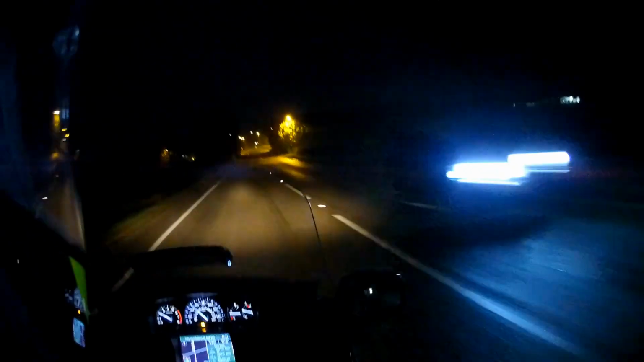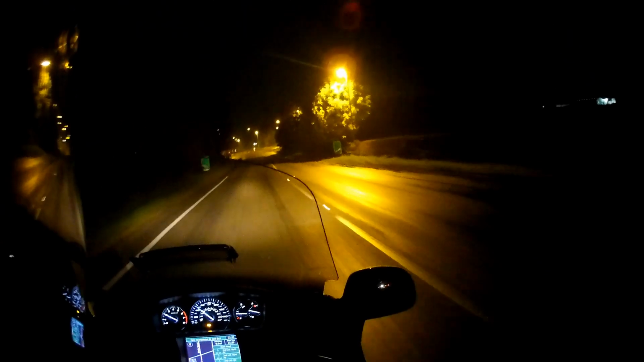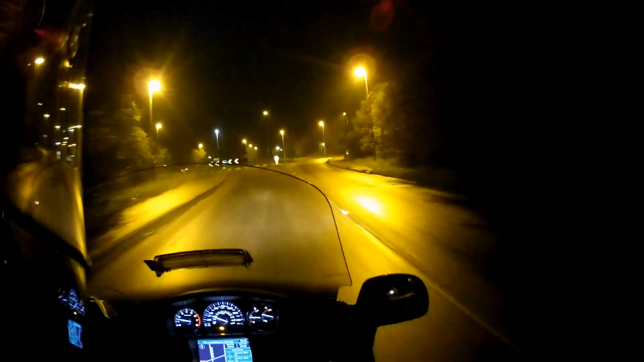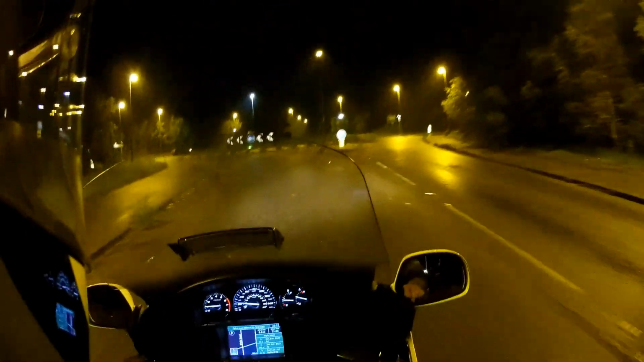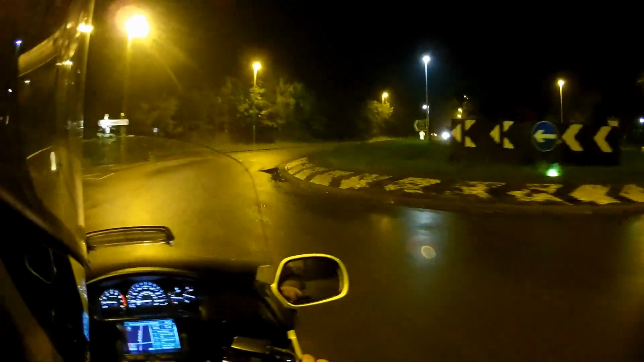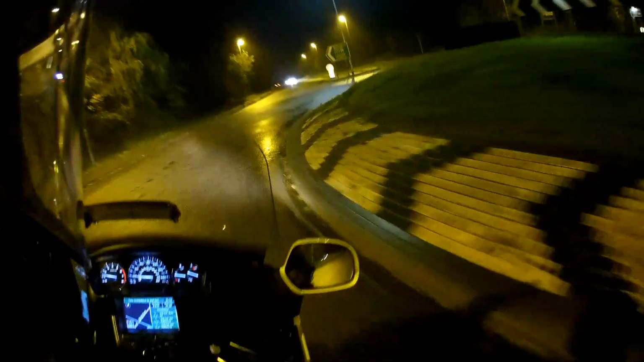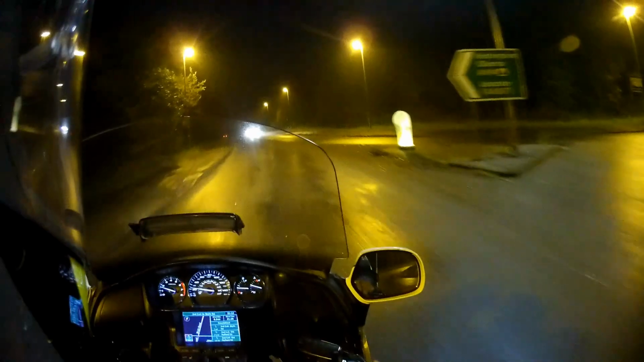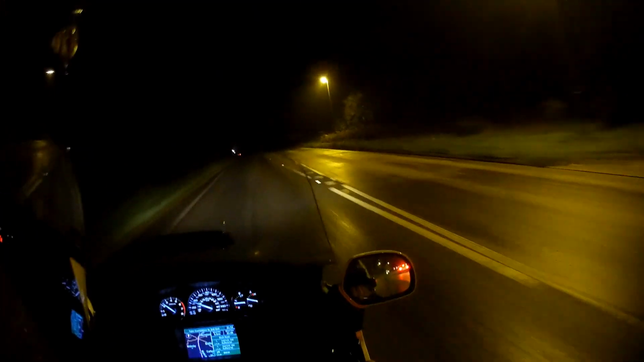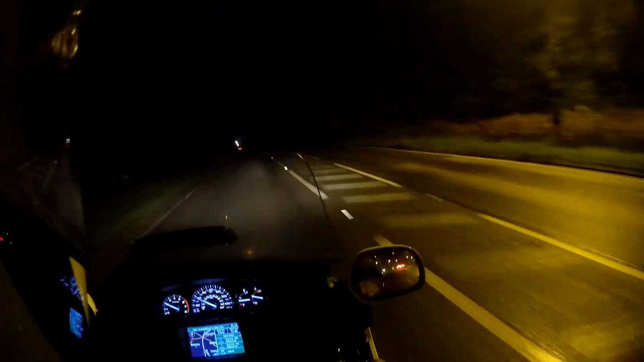In this sort of damp, drizzly weather, going at a reasonable speed, I've had no moisture on my visor, so it has remained crystal clear the whole way, which is good, because I wouldn't want to keep wiping that off. So that's my take on riding the Goldwing at night.